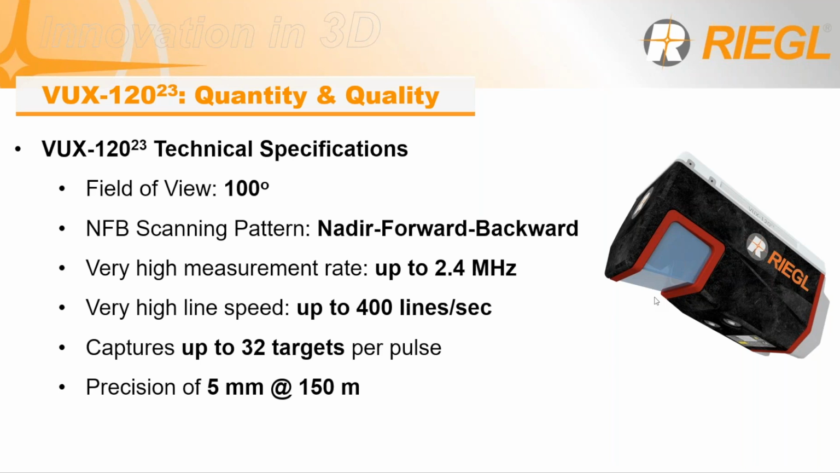With a field of view of 100 degrees, you're able to collect large swaths of data, especially with its nadir forward backwards scanning pattern. This is a unique scanning pattern that allows you to collect not only the nadir view, but also vertical facades as well, with a measurement rate up to 2.4 megahertz and up to 400 lines per second. Lack of data is not an issue here with the scanner.